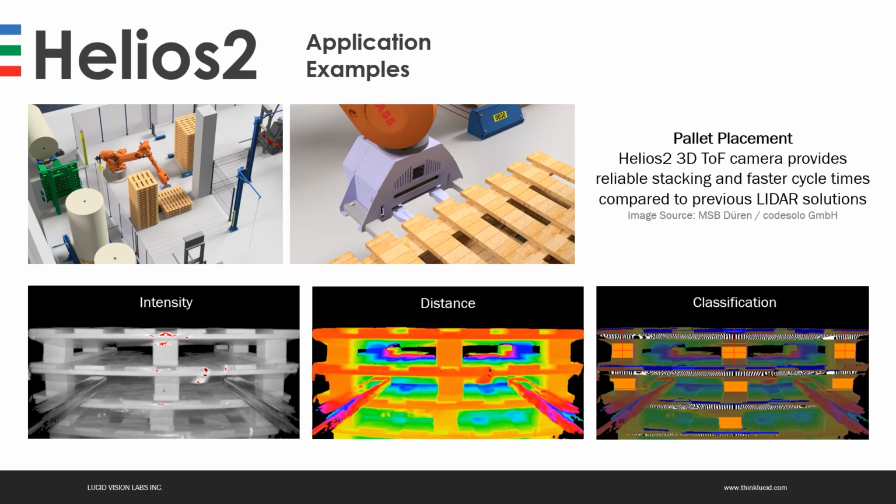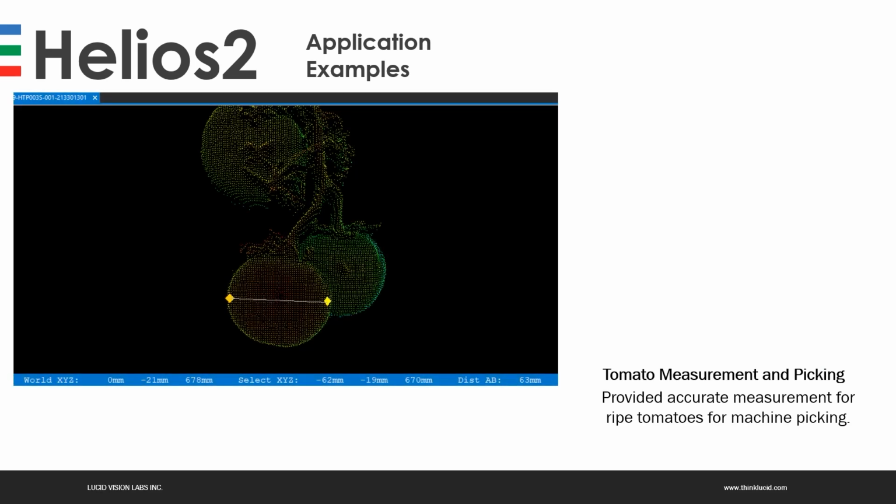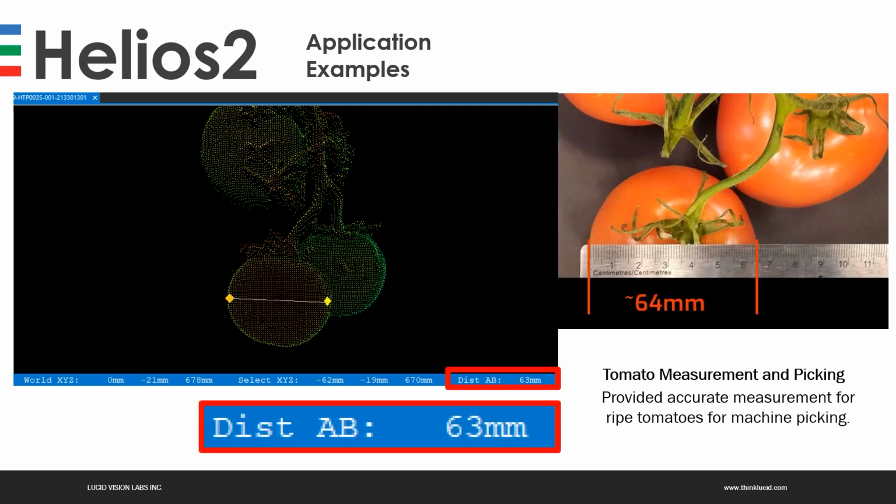And some other examples of use cases, not directly in the industrial robotics industry. This is tomato measurement and picking, where the Helios needs to detect the tomato. It's used for dimensioning, for measuring the size. Here you can see that we measure 63 millimeters, which is very close to the actual size of the tomato. And the next step is to locate the position of the leaf for cutting and picking the tomatoes.